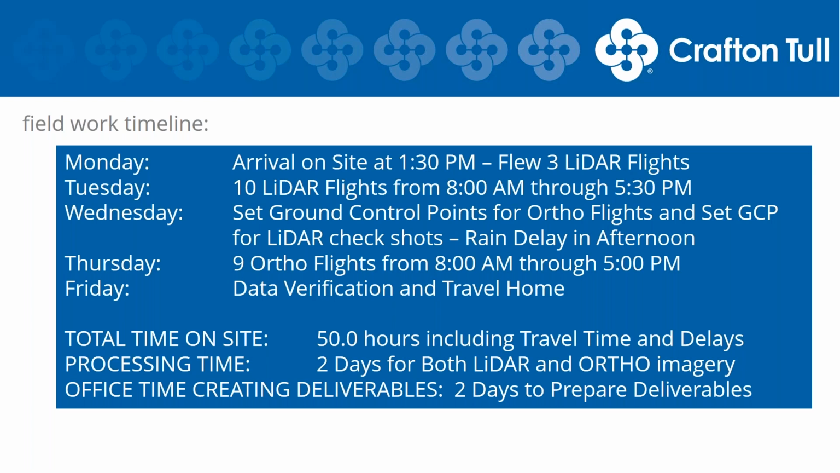So our total time on site was 50 hours, including travel time and delays. That's 5 days for one 2-man crew to survey 7 miles of corridor. The processing time on this, these are kind of conservative numbers, but for the most part, it took us 2 days to process both the Lidar and ortho imagery. The Lidar is by far faster and easier to process than the imagery.